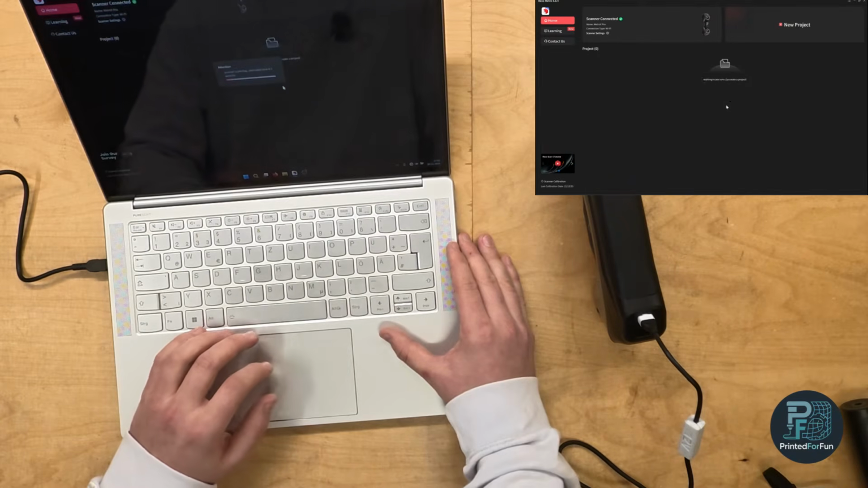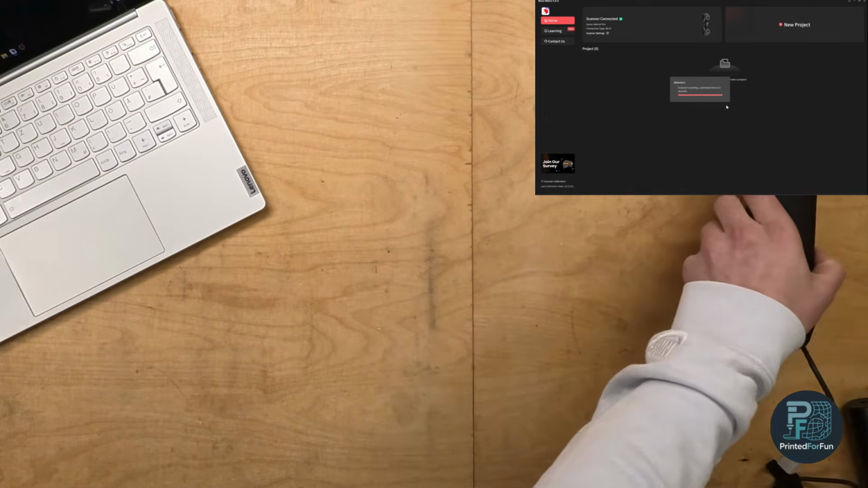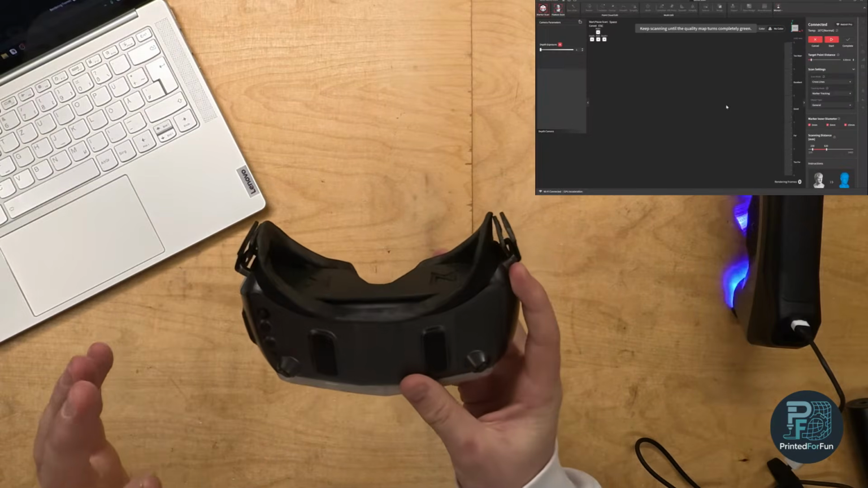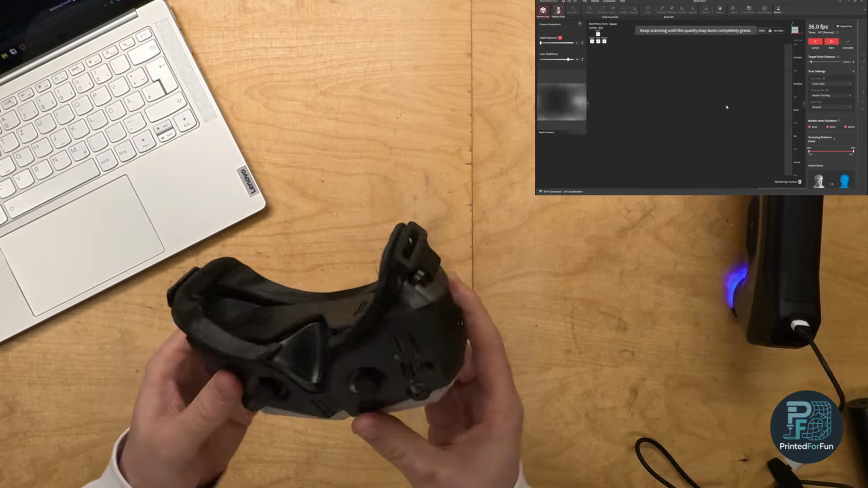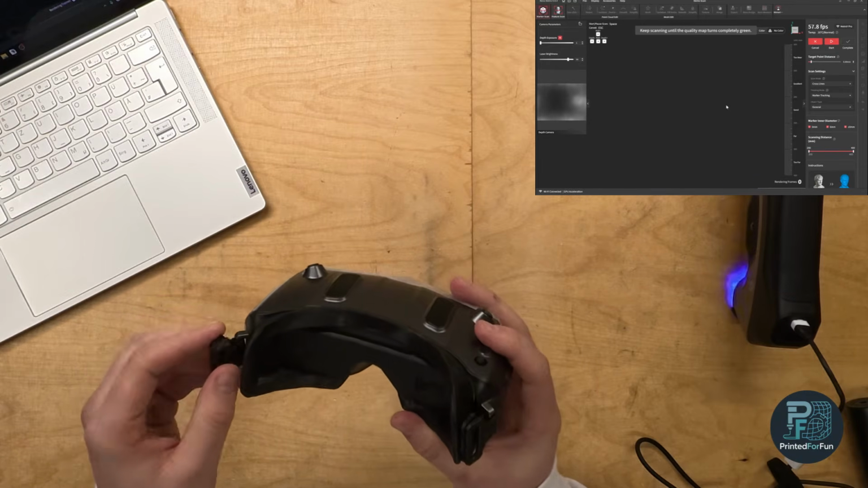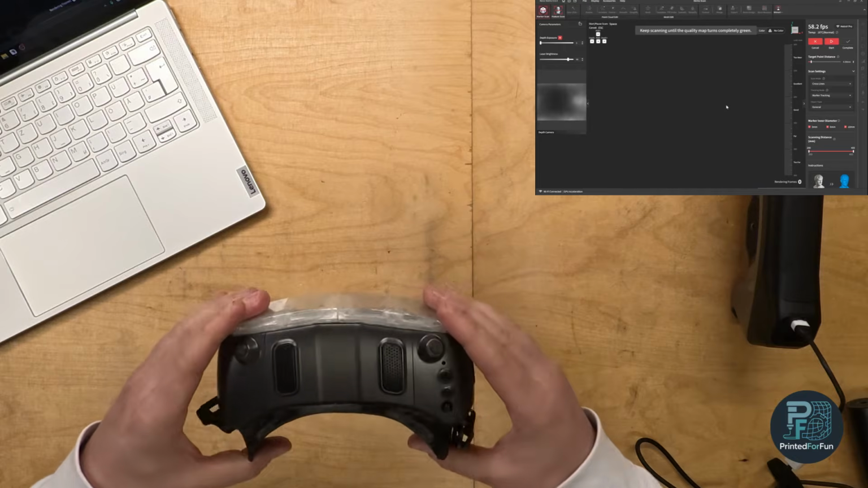So we will create a scan. And we will also have a look at what we will be scanning. We will be scanning this. This is FPV goggles for my FPV drone. And basically it's VR goggles without the VR part. So you're not seeing virtual reality, you're seeing a live feed of the drone.